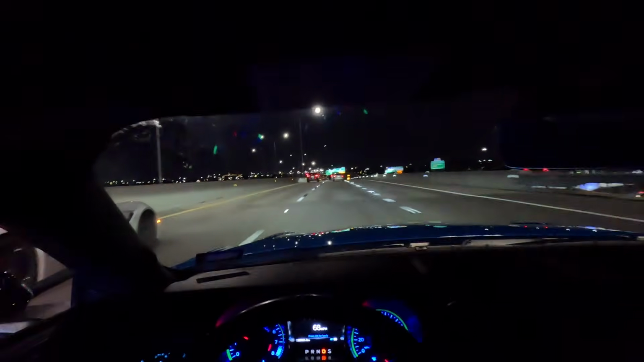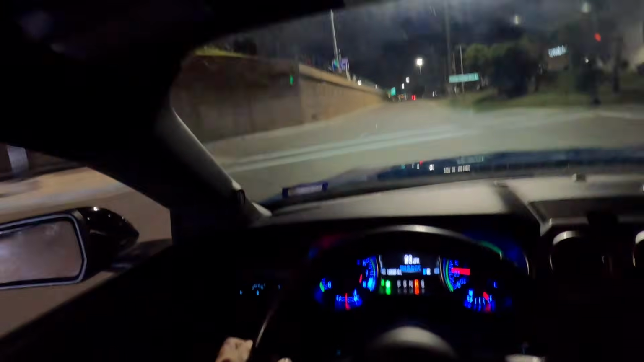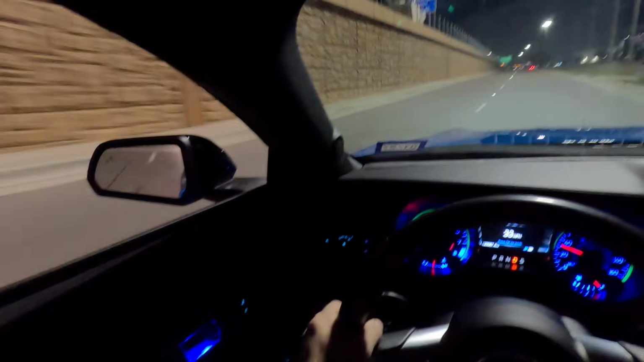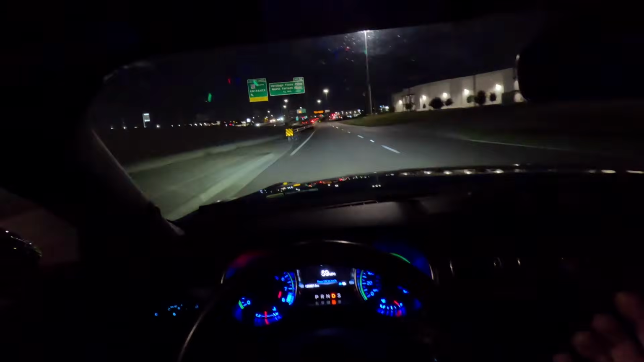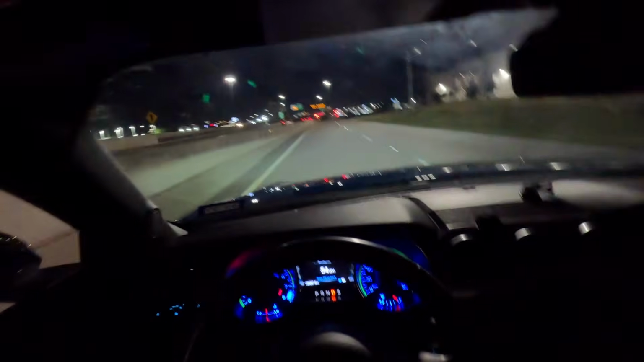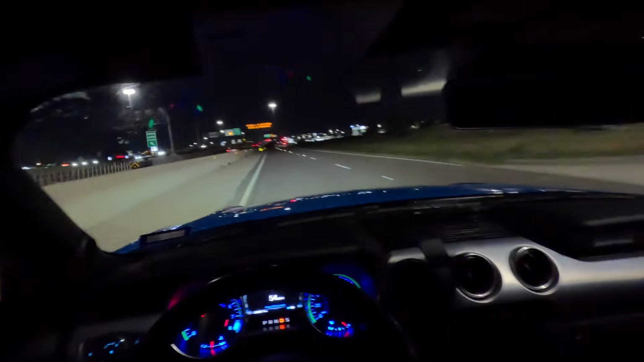Pretty spot on. So the echo of my exhaust really bounces off this wall right here. It's pretty ridiculous. I wasn't even punching it. It just bounces right off that wall. It's so freaking loud next to that wall. It's like going underneath a tunnel.